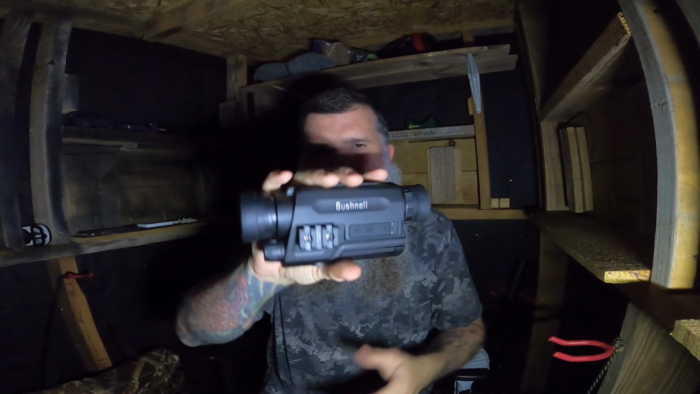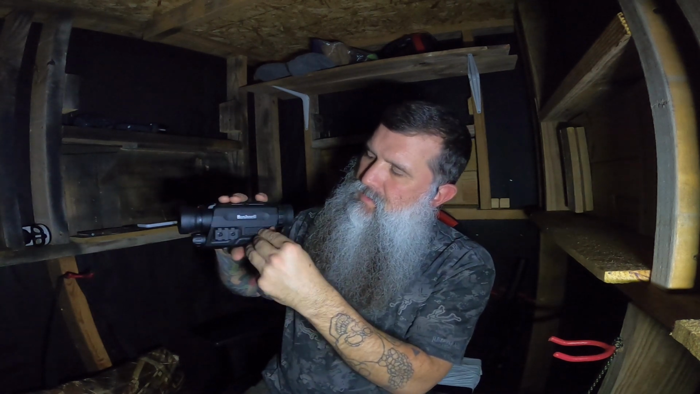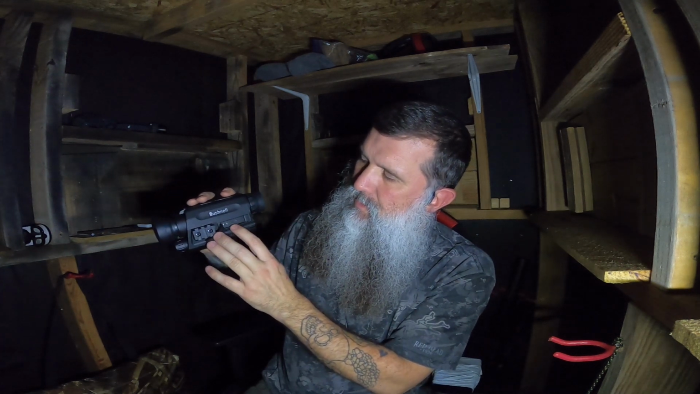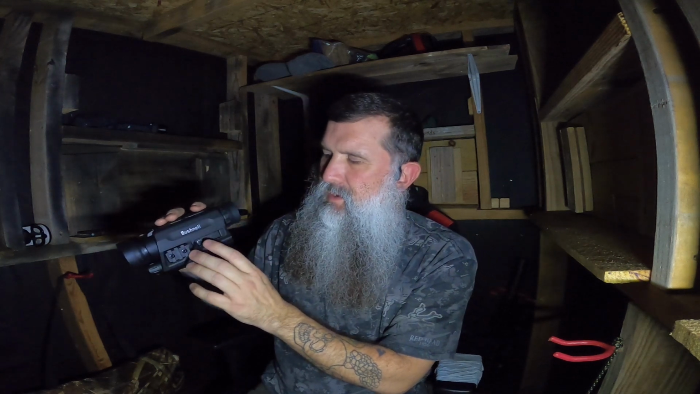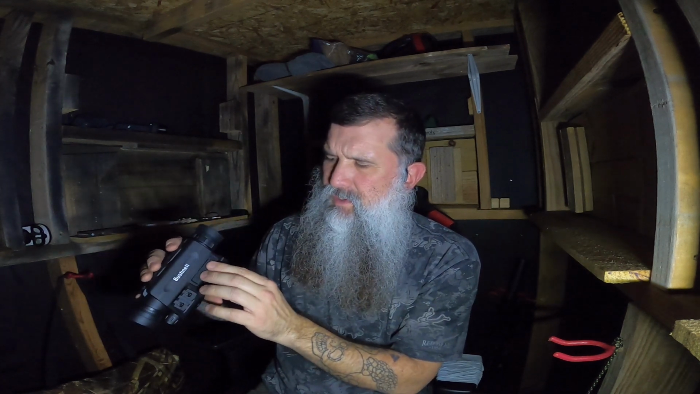So, pretty cool unit, nice palm size, not too big, right? On this side you've got a Picatinny mount. Got all your ports right here. You have your SD card reader, your video out, and that USB mini, not micro, but mini, the older version, which again can be used to charge rechargeable batteries that are in there, or just to power up the unit. I think that's pretty much all it does. You might be able to hook it up to a computer, but don't quote me on that one because I haven't tested that out yet.